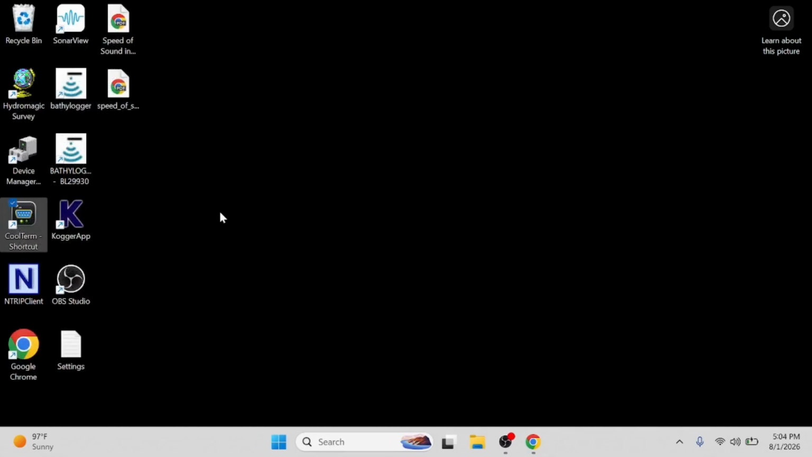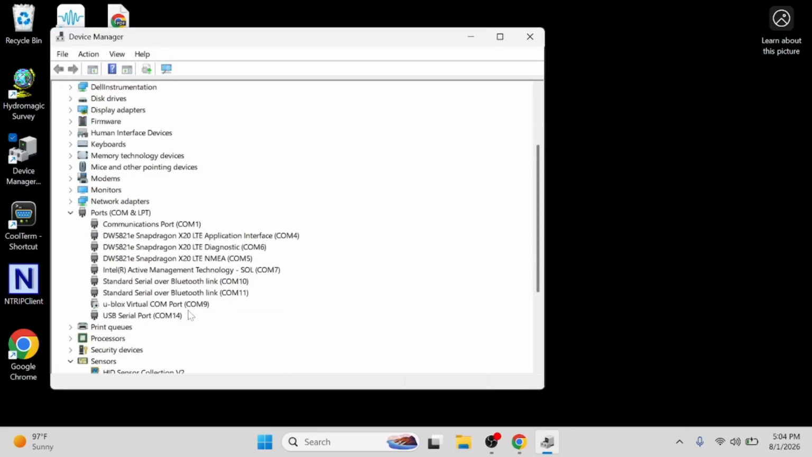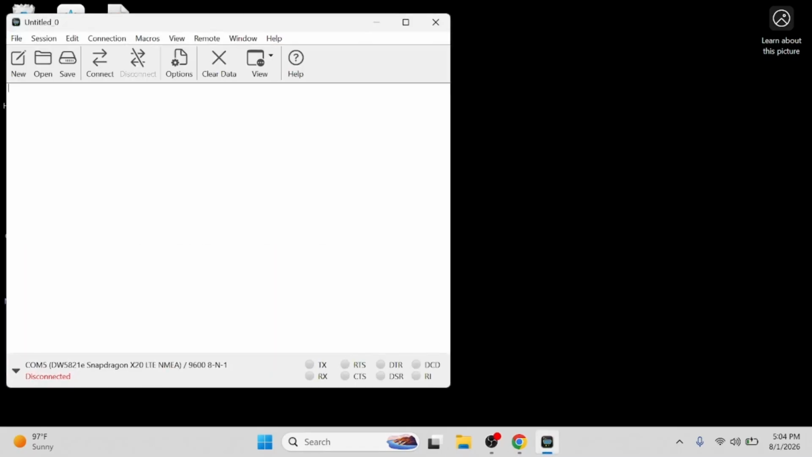Next thing we have up is the echo sounder. So I plugged in that serial to USB. I'm gonna go back to device manager. I'm gonna look. So all of these were there. Anything new that pops up, USB serial COM14. Okay. Let's go right back to CoolTerm. I like to just test to make sure my gear is working before I even get on with it.